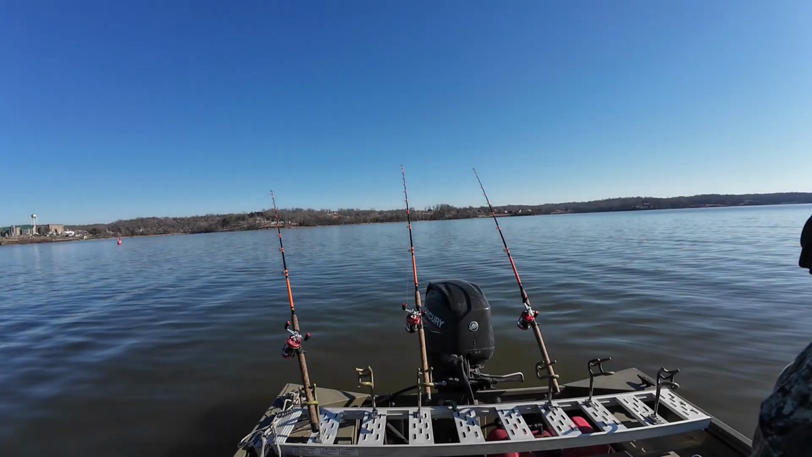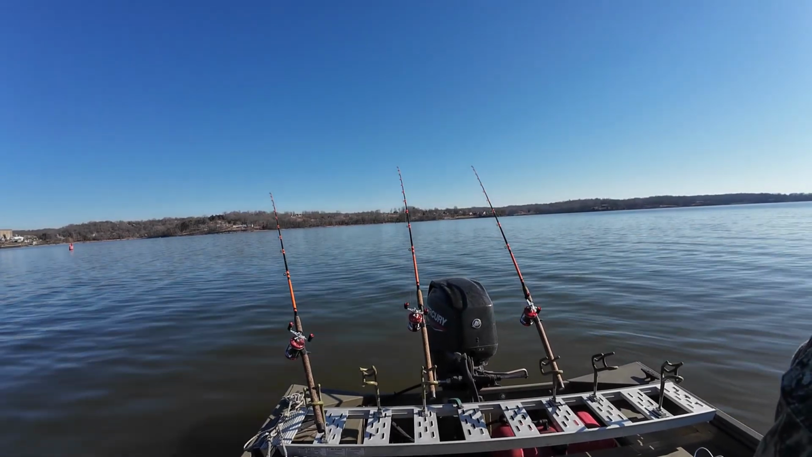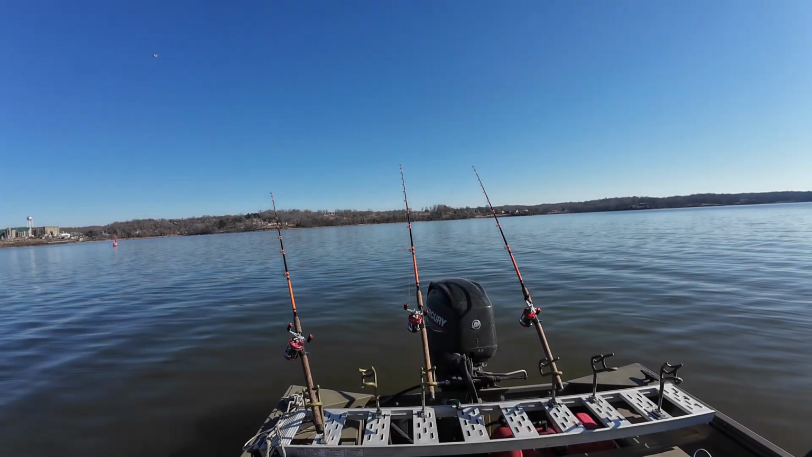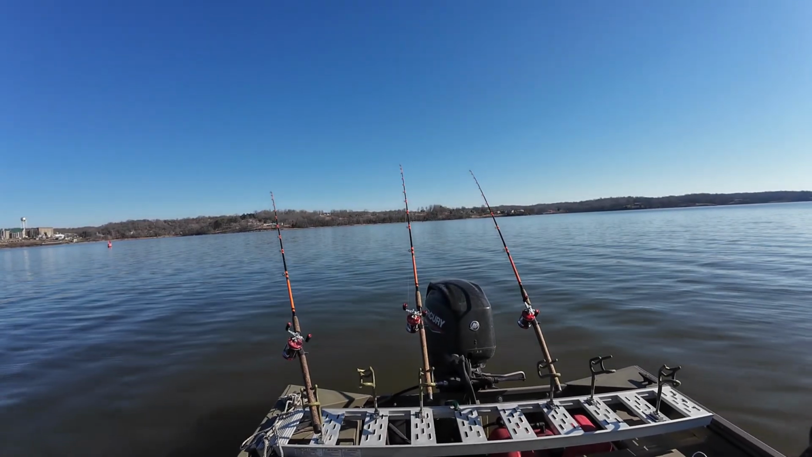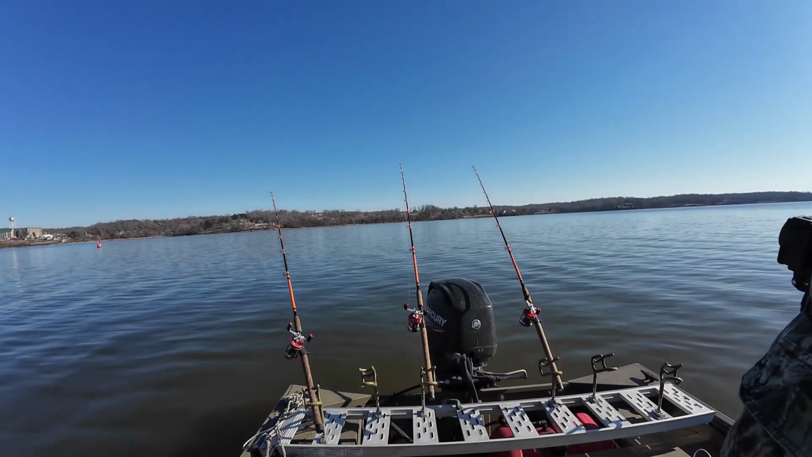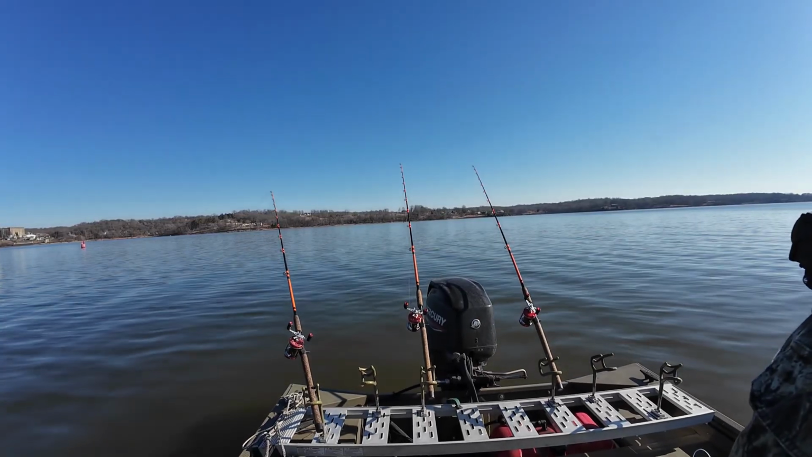I don't remember if that was my cut bait or my headpiece. I don't think that was the same fish that bit it the first time. Right hand pole's going down slow, going down. God dog, he dropped it too. He was going down slow with that.